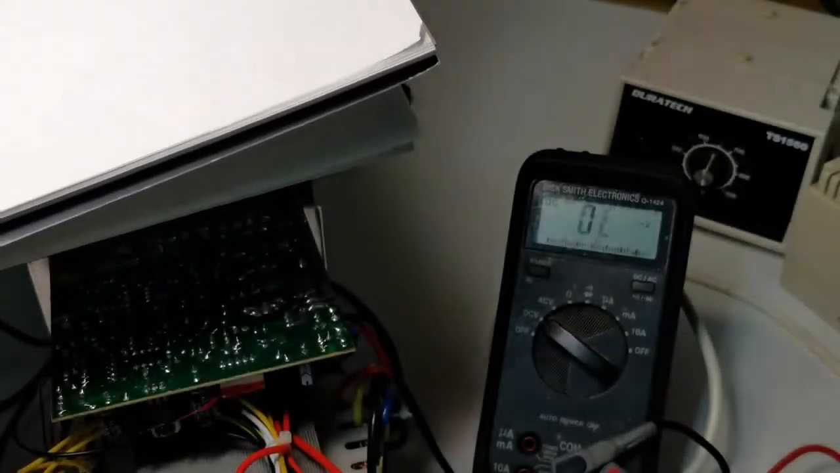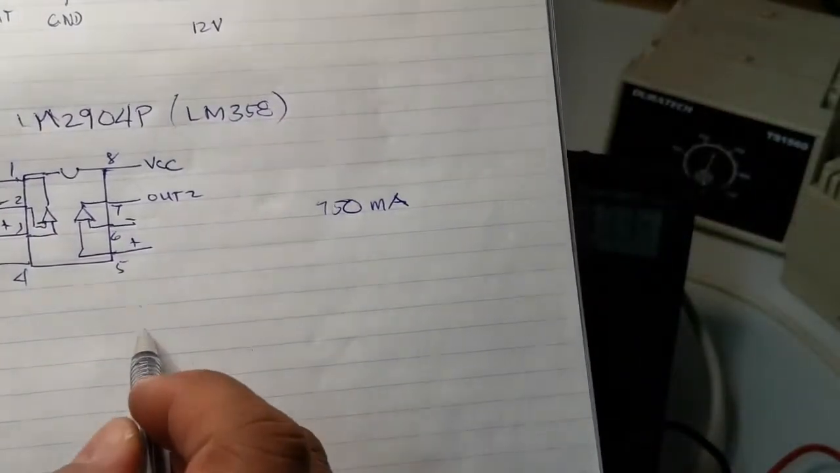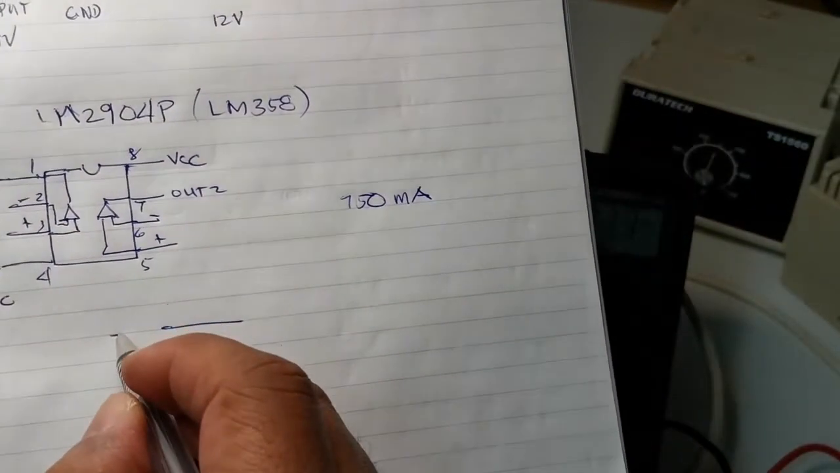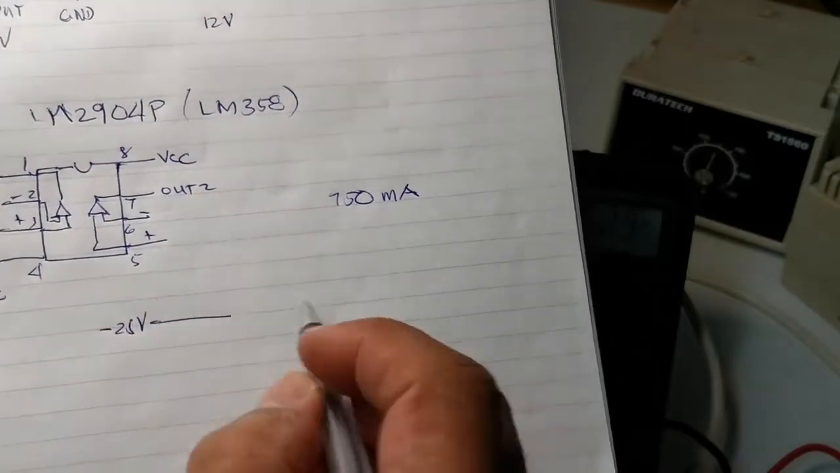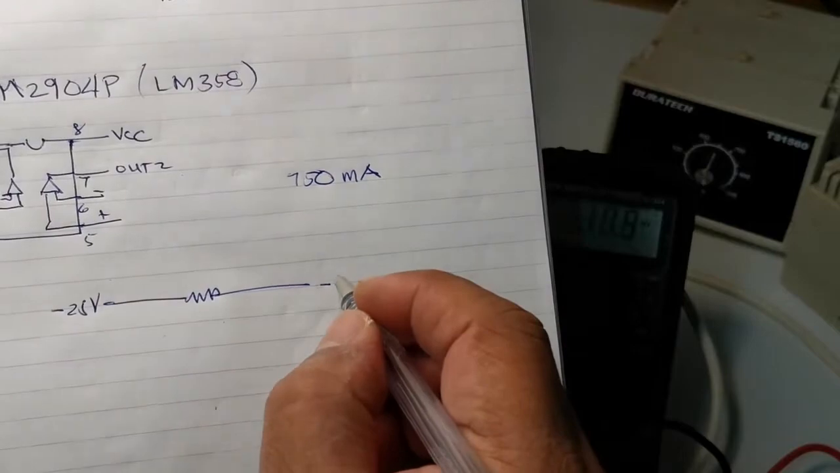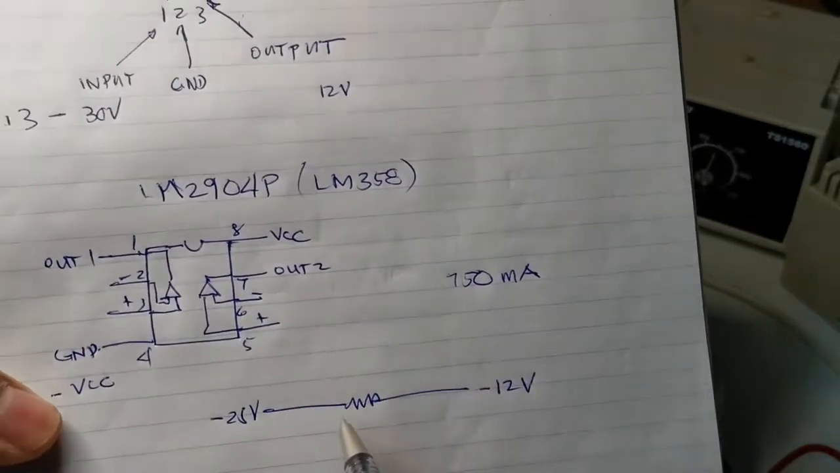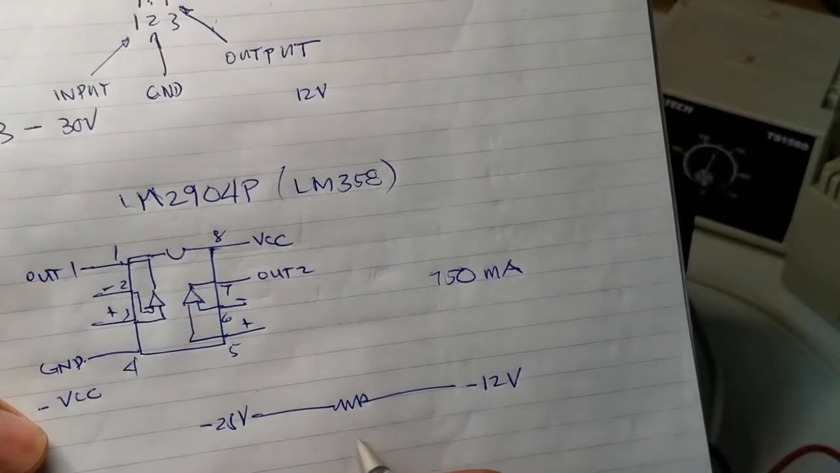So now we have a 25 volt supply. Let's say we have negative 25 volts across a resistor into minus 12 volts, and we have to find out what's the voltage drop across this resistor here.